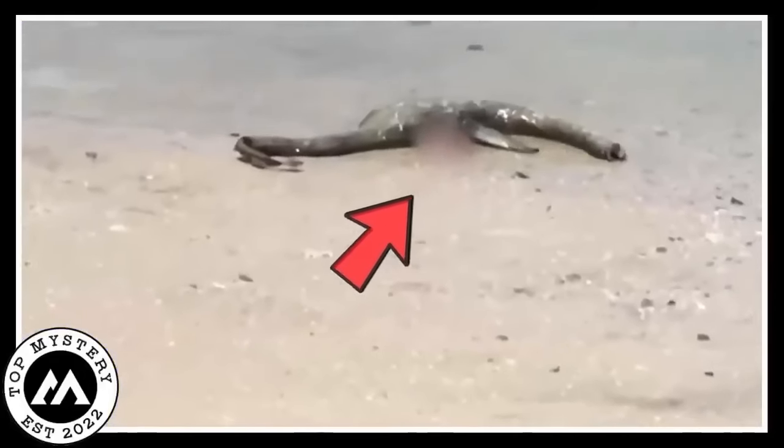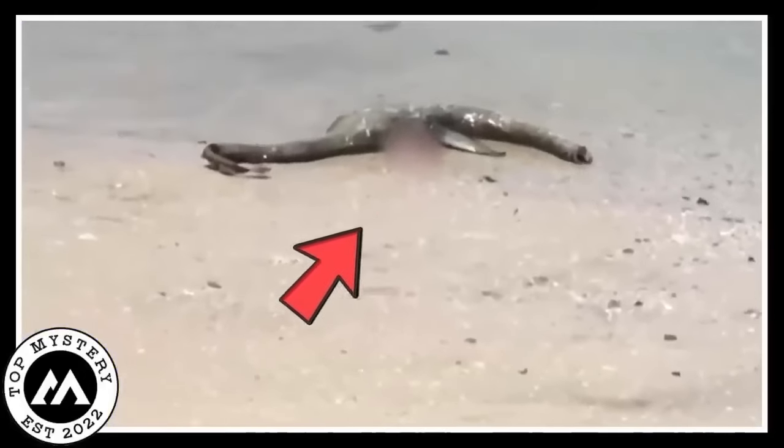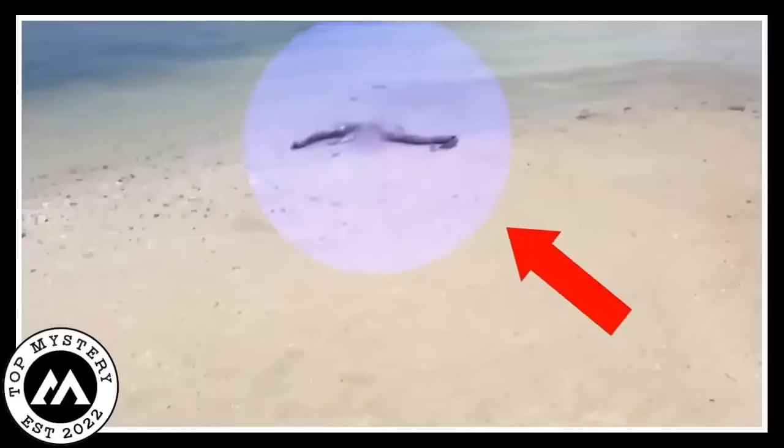It's a real mystery. Jeff and his son stumbled upon something straight out of a spooky story, and the internet cannot stop buzzing about it. What in the world is this creature, and where did it come from? The answers are still a big question mark.